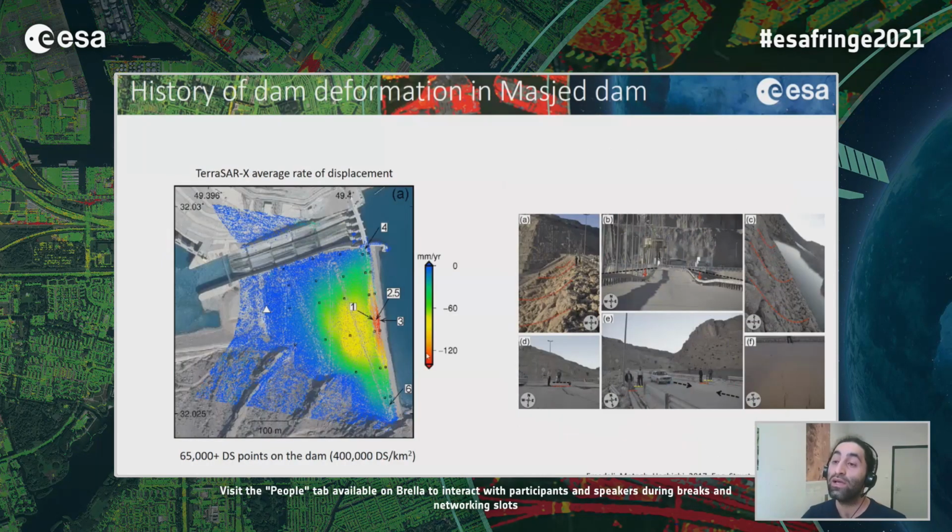So it's important to keep the resolution of the data as high as possible when we process the data. Looking at the average rate of displacement from TerraSAR-X, you see that there are 2 different displacement regimes, one on the crest of the dam, one on the face of the dam. And in the field, we can clearly see signs of such huge displacement. The rate of displacement is more than 13 centimeters per year, an alarming rate. And the results are from 2014 and 2015.